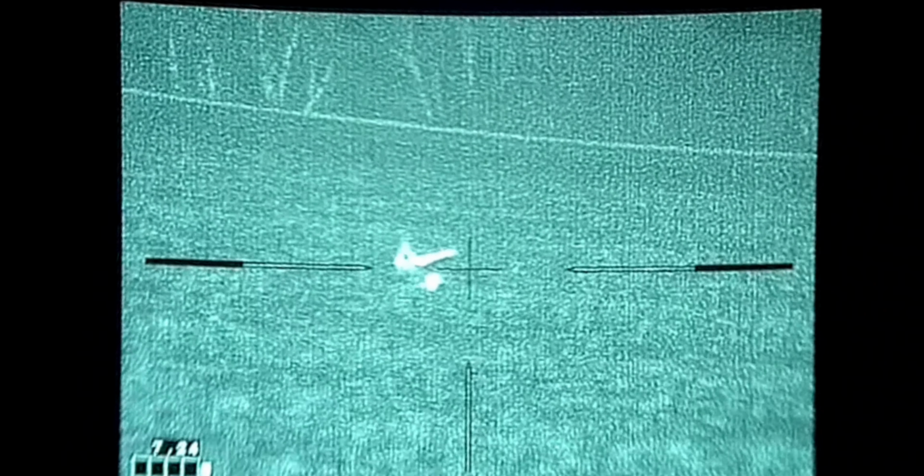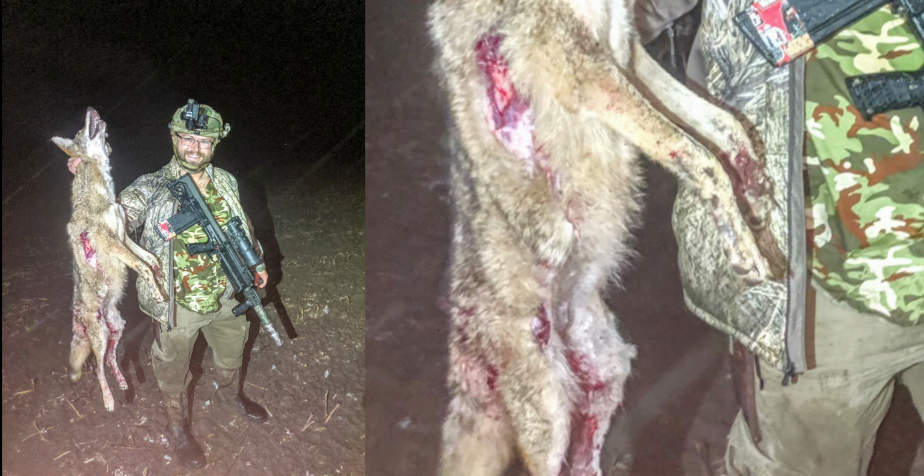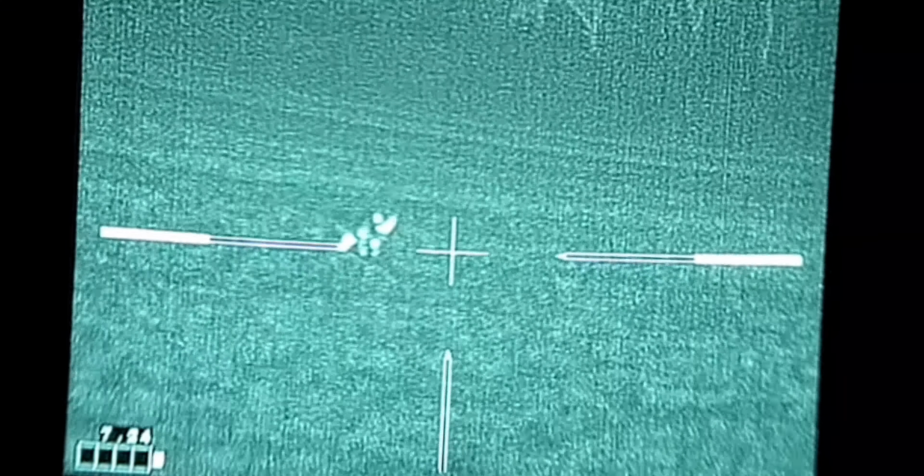Now obviously you saw all the follow-up shots because he got back up again, but this thing was just riddled full of holes and all tore up. So it's hard to say exactly what shots counted where, especially since that rain was coming in, but I'm just going to let it play in regular speed again.